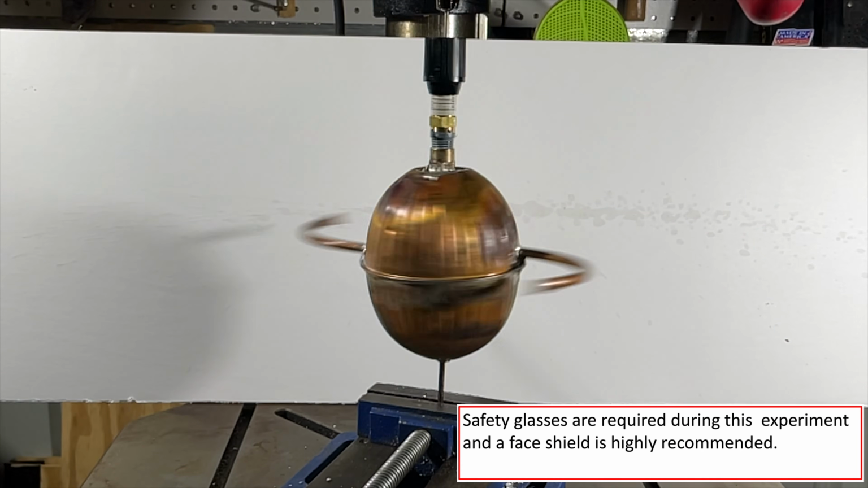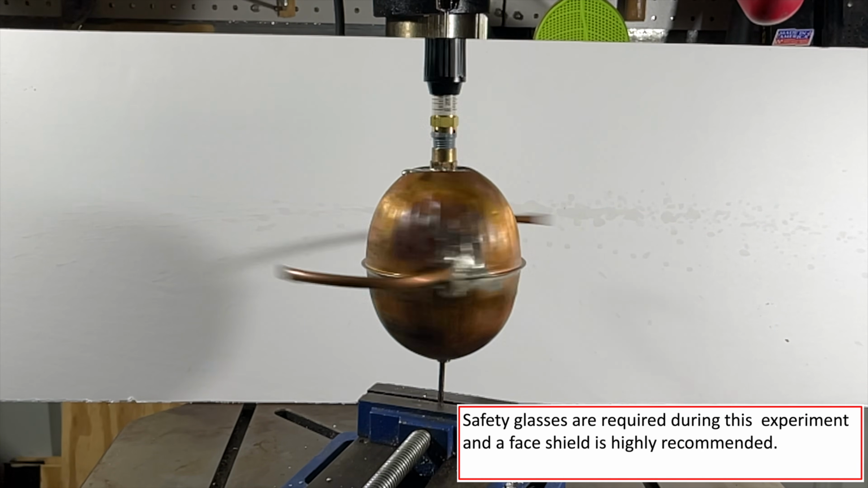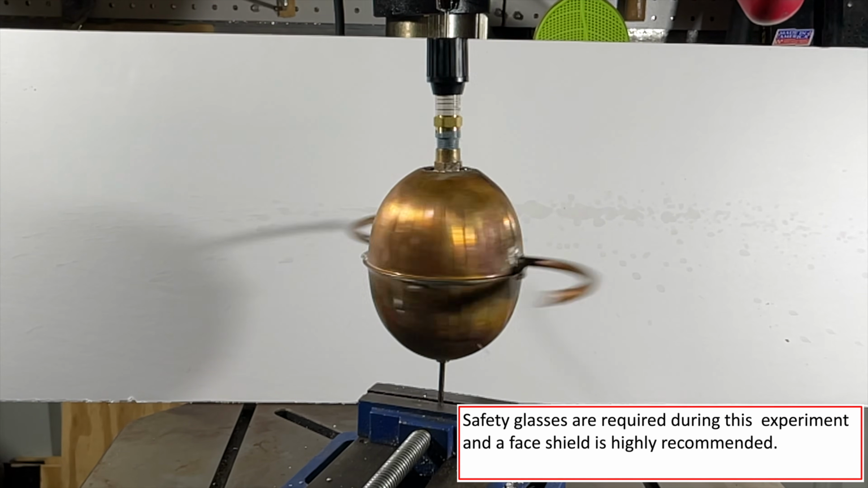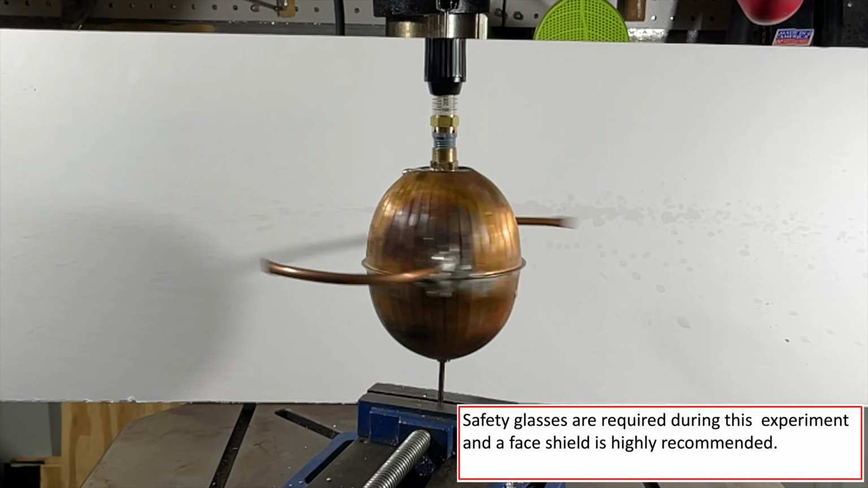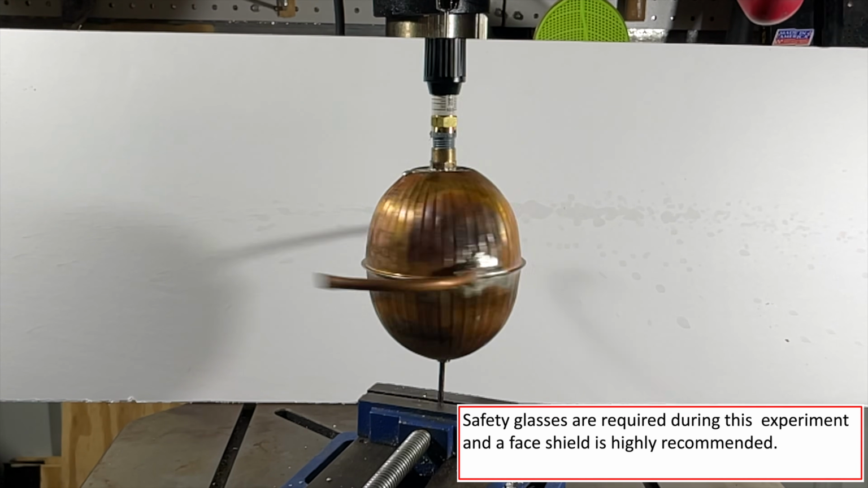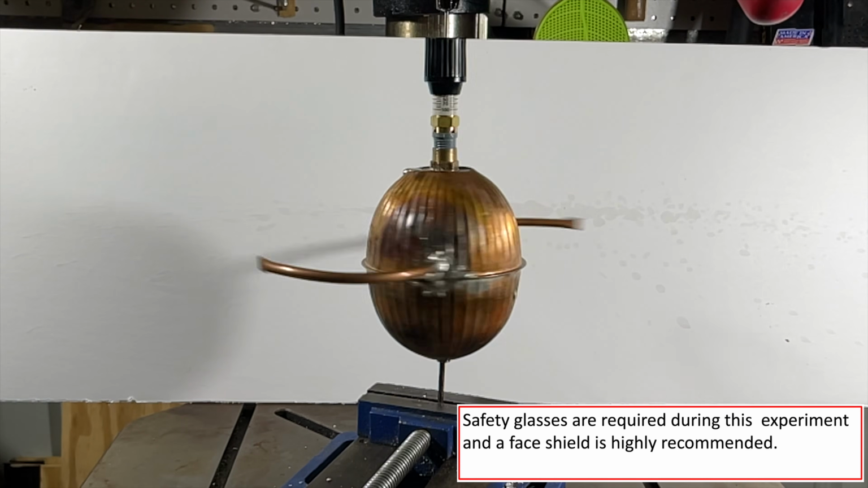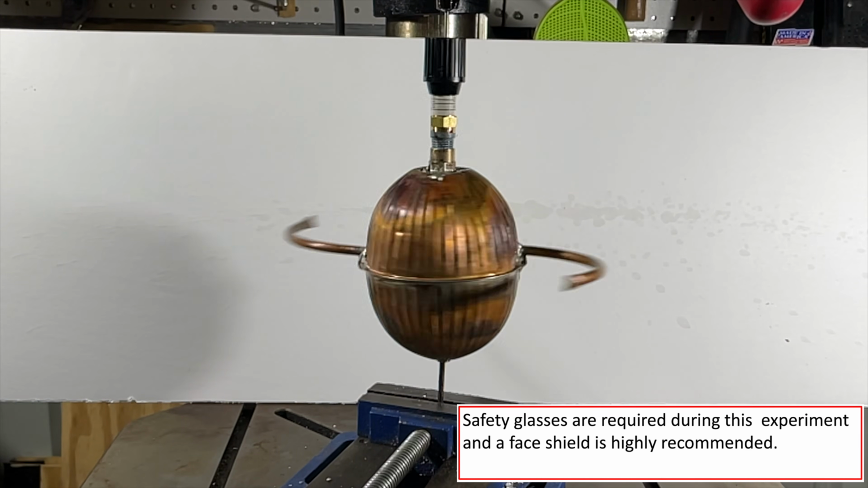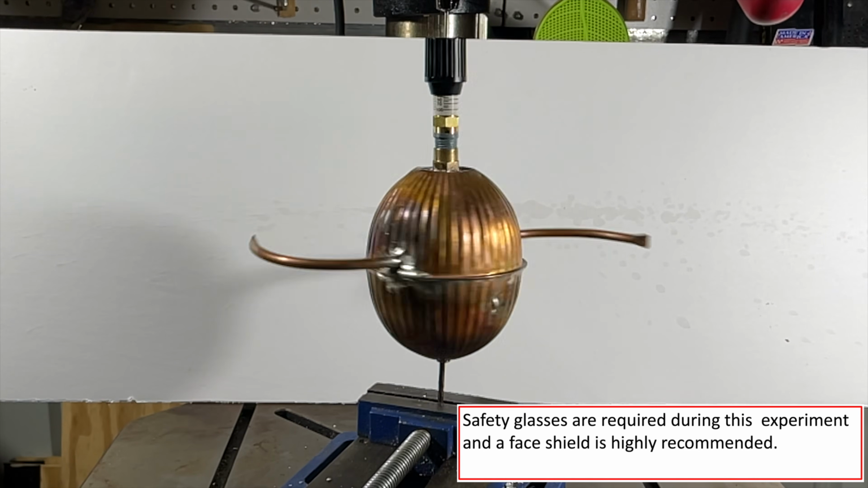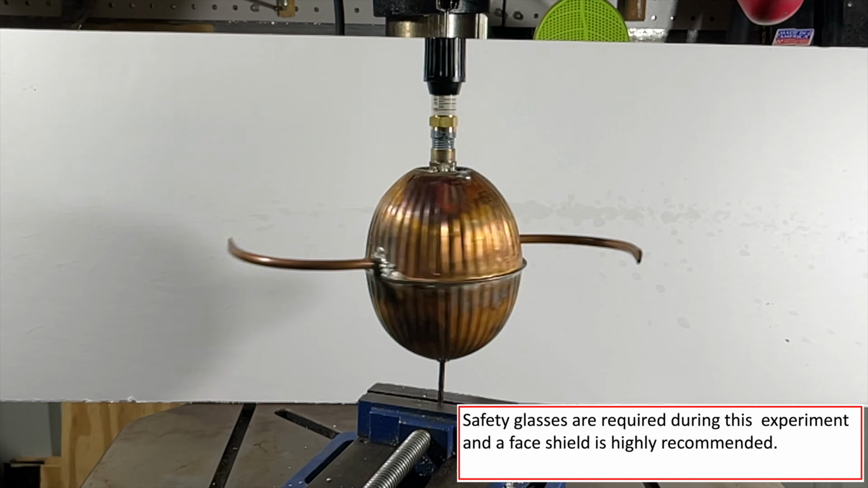I always wear safety glasses for all my experiments, but it's very important that you wear at least safety glasses. A face shield is also highly recommended for this type of thing. Even though this is relatively low pressure, you never know with something like this, and keeping the water volume down will also minimize any hazard. As you can see, this device worked really well, better than I expected actually.